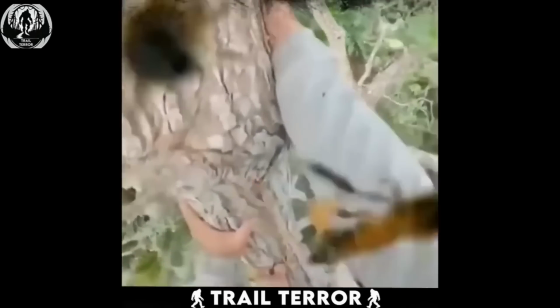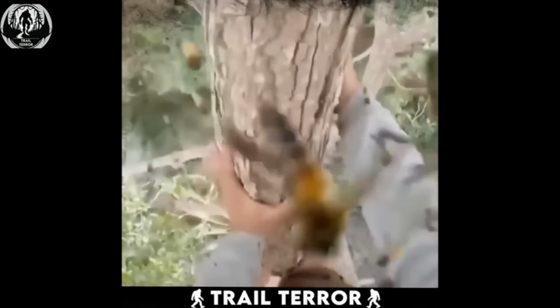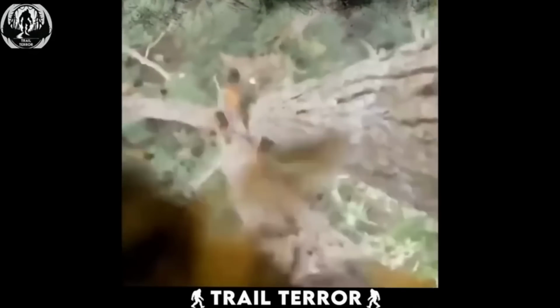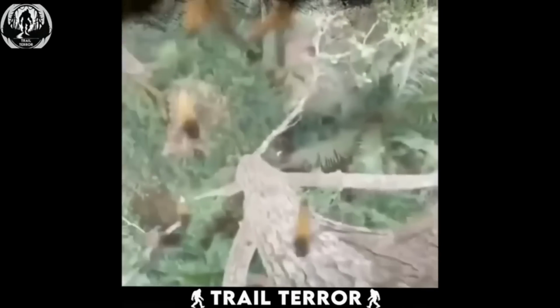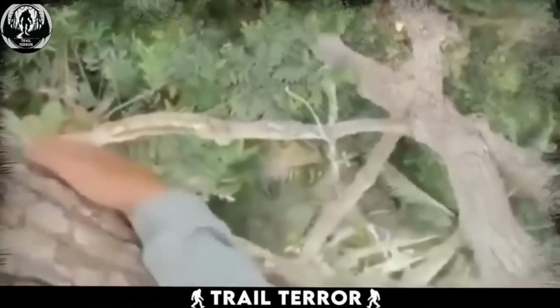Swarming bees assault the harvester, leaving him with nowhere to escape but down the tree, enduring countless stings along the way. It's hard to imagine the pain he endured with thousands of bees on the attack. This unfortunate incident could have been prevented with a simple strap securing the harvester's tools. Nevertheless, I doubt this harvester will be eager to pursue honey anytime soon after this ordeal.